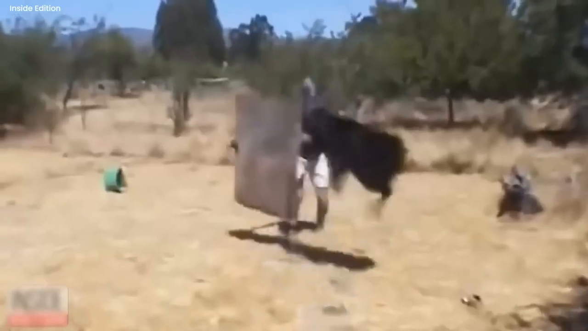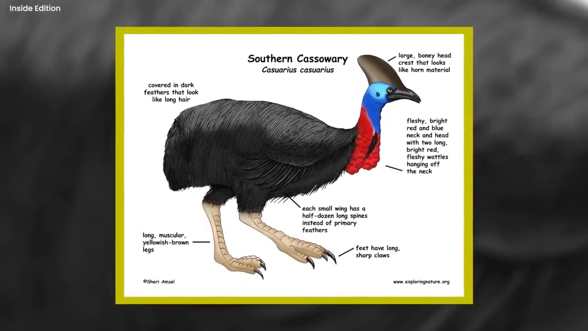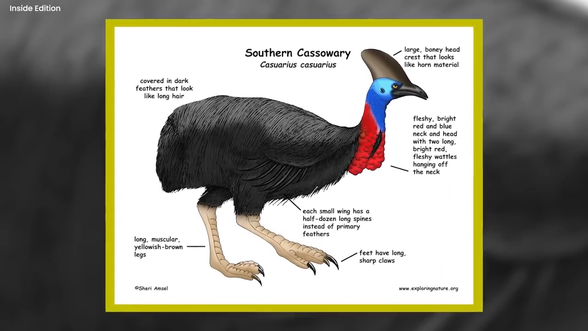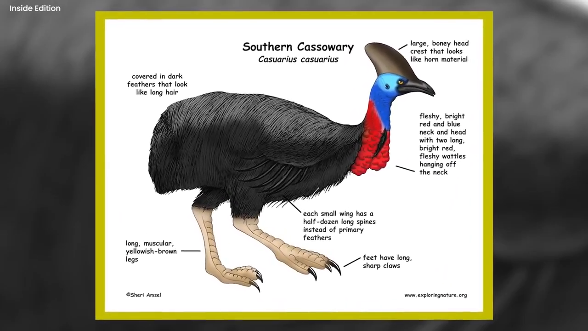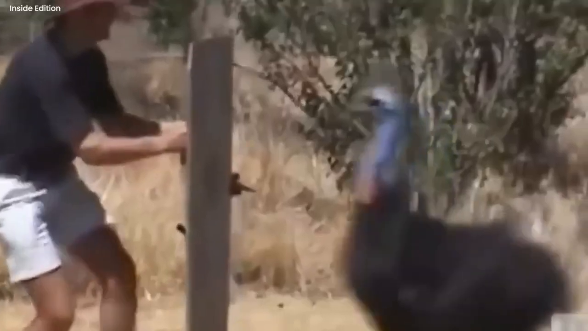What makes cassowaries really scary is that they don't use their big beaks to hurt you. They have hidden weapons. Under their feathers, they have sharp claws that are 4 inches long, like hidden knives. As the video played out, lots of people tried to guess why this usually shy bird got so aggressive. Some said the man might have accidentally gone where he shouldn't have, and that's what set off the bird.